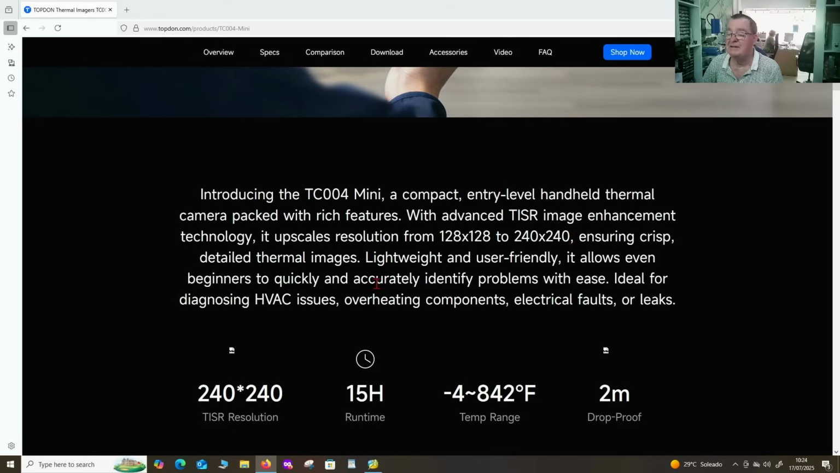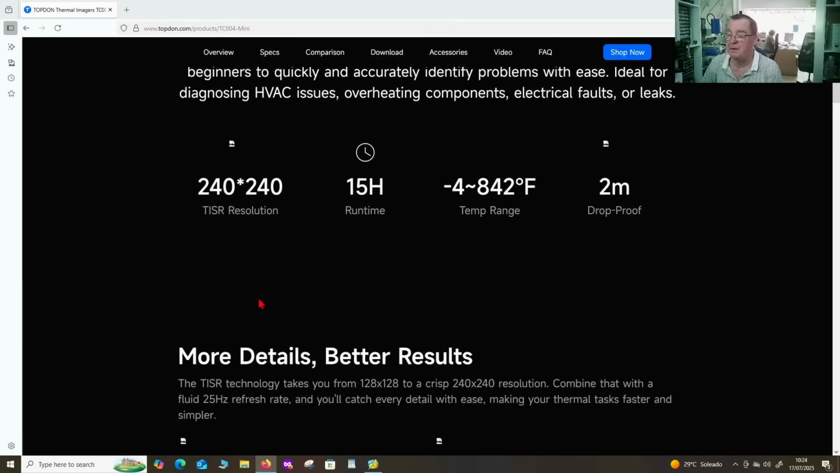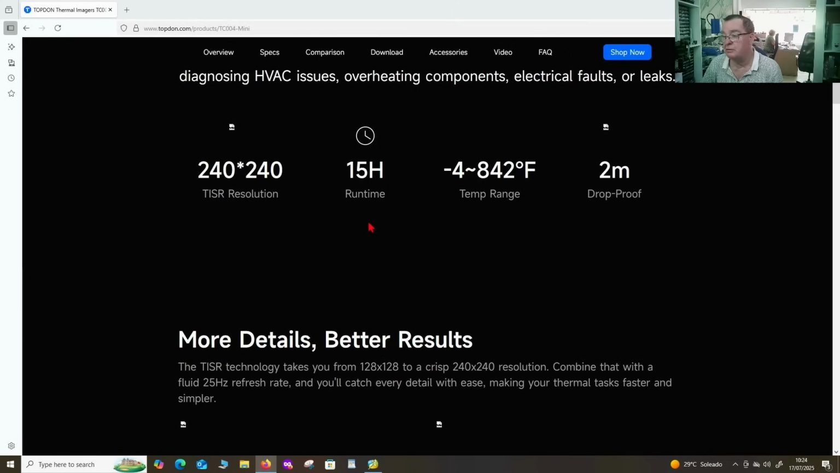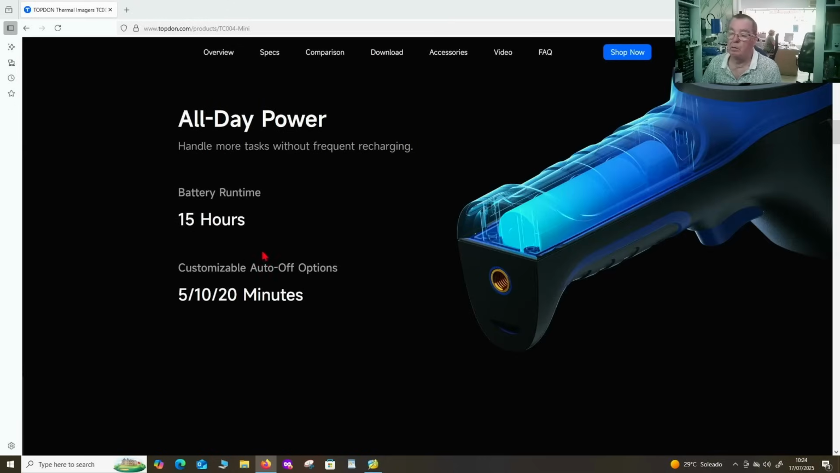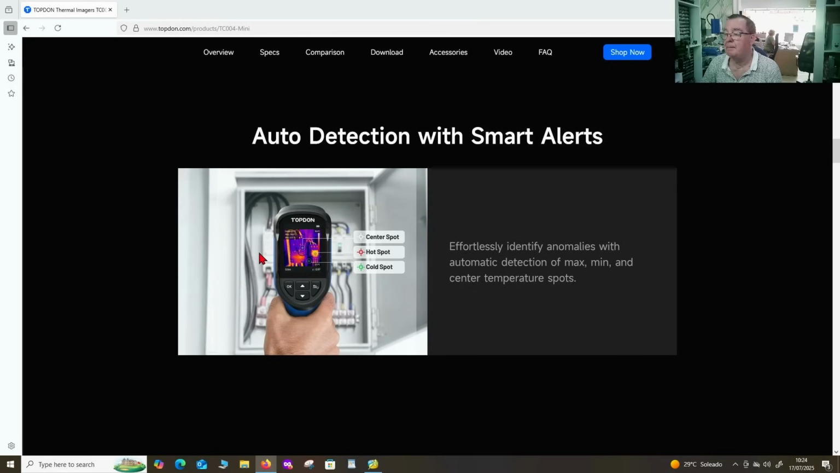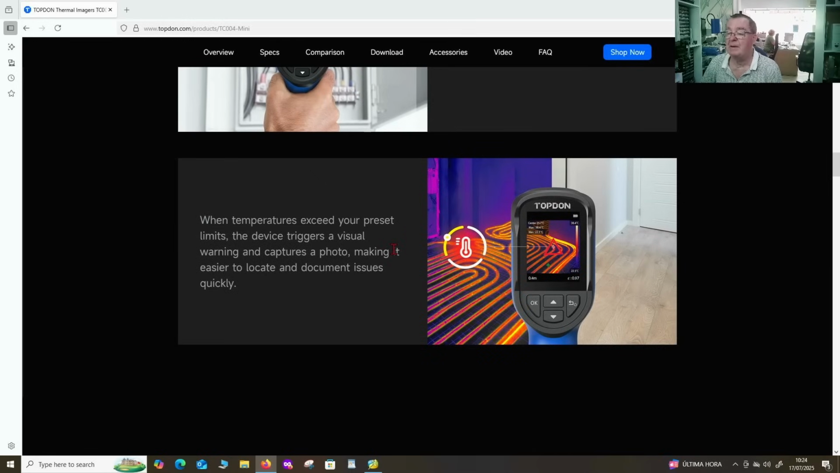Okay, ideal for HVAC, overheating components, electrical faults or leaks. 2 meter drop proof. Okay, runs for 15 hours on the charge, that's quite good. 25 Hz refresh rate, that's as good as any, to be quite honest. Auto turn off, yeah. And smart alert, so you can, for example, set alarms over temperature, under temperature, this sort of thing. Okay, yeah, when temperature exceeds your preset limit, the device triggers a visual warning and captures a photo.